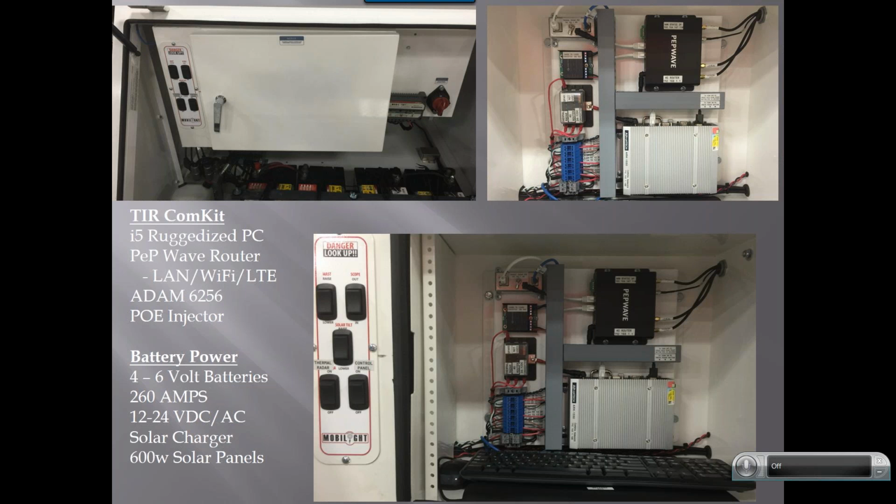And then the other point I'd like to make is the minimal maintenance. With a trailer like this, it's all self-contained. Everything runs on its own. You don't really ever have to do anything with it other than point it towards the sun. And so with the sun, you got great coverage. You get 260 amps out of the batteries.